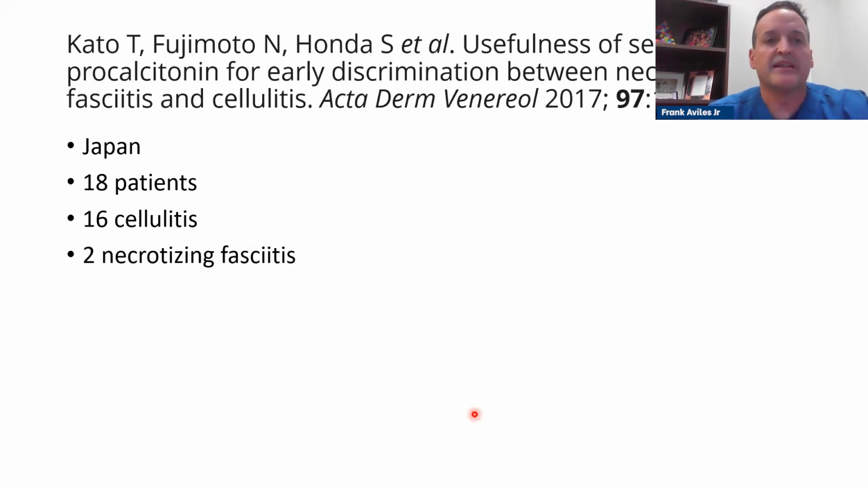So now you can get a little more insight. Again, a lot of this is the work that I've done matched with some of the research that I found. They looked at patients with necrotizing fasciitis and cellulitis. I did mention that we have a problem figuring out what cellulitis is, and a lot of these studies use subjective testing. But in Japan, of 18 patients, 16 had cellulitis and 2 necrotizing fasciitis. If you ever have a patient with necrotizing fasciitis and we misdiagnose that, it means the difference between life and death, but also how much tissue we have to excise.